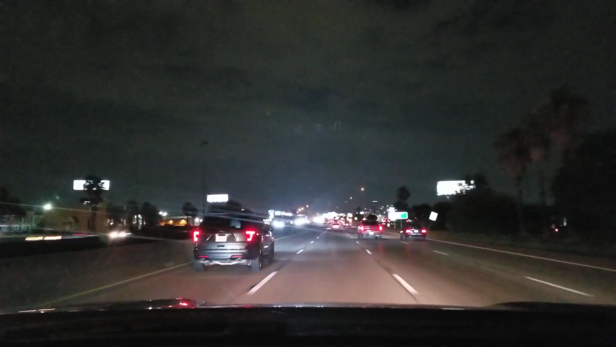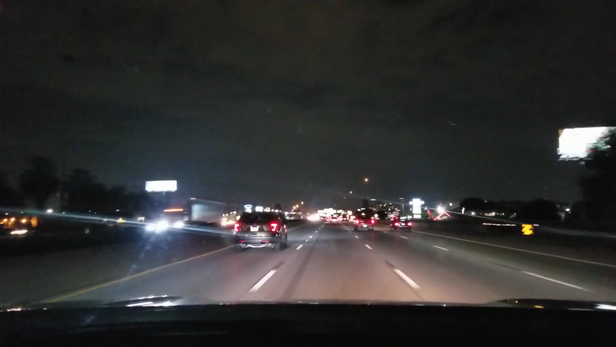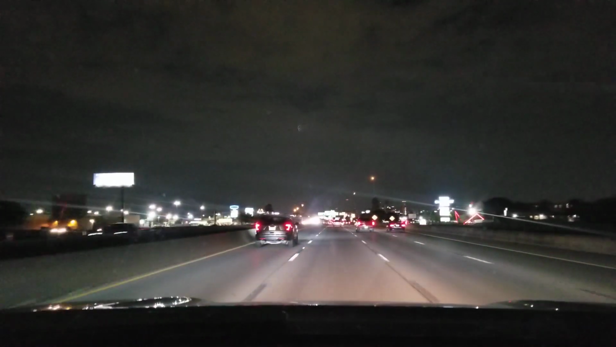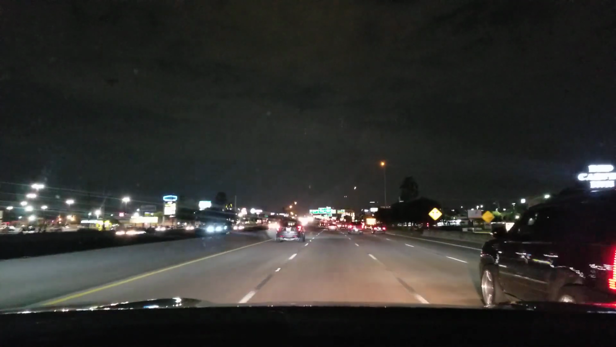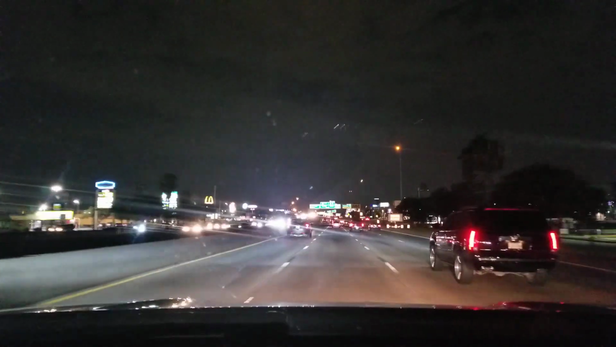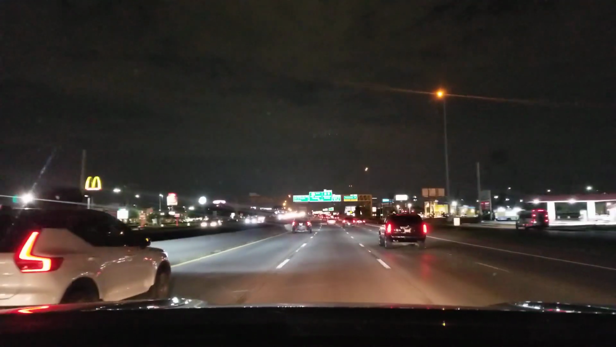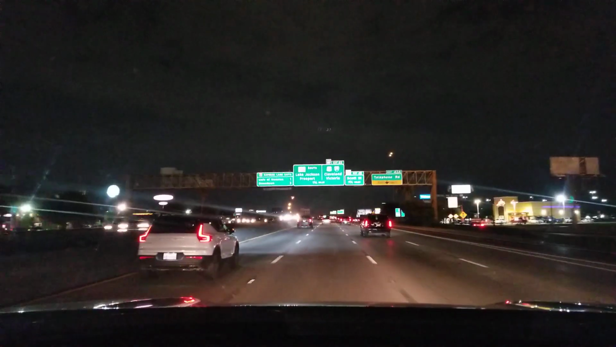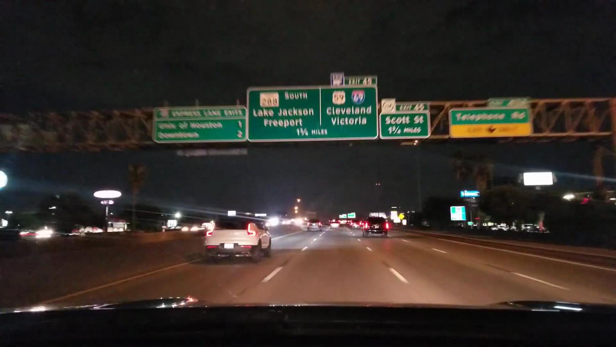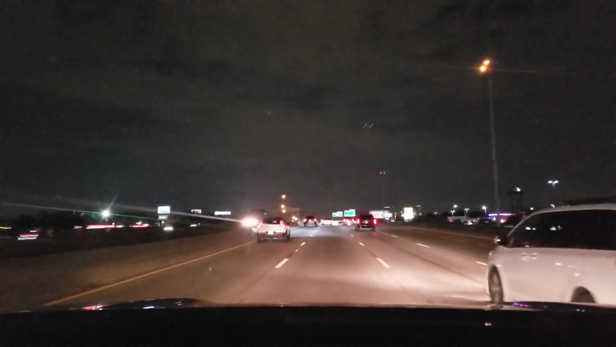Where are you going? I actually decided to go all the way downtown. What is that? Arandas? What is this? I don't know. They rebuilt it? Look how tall it is.